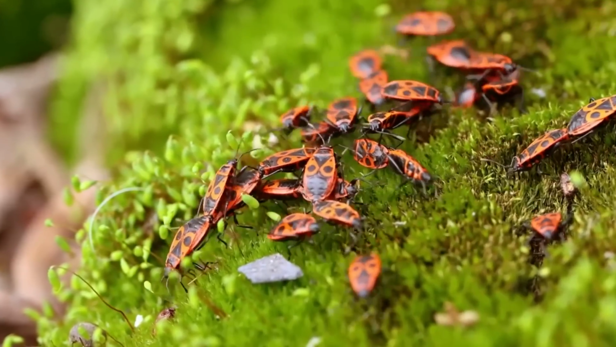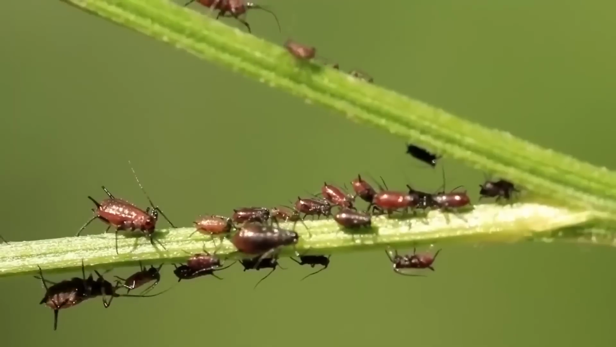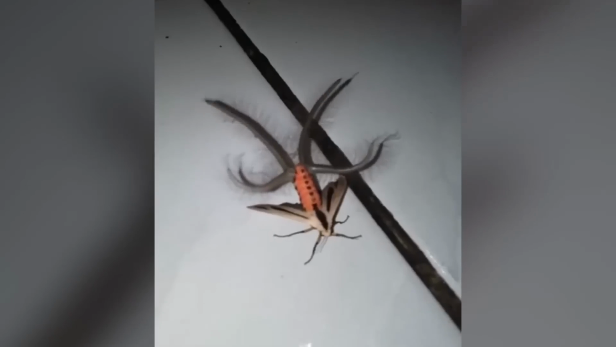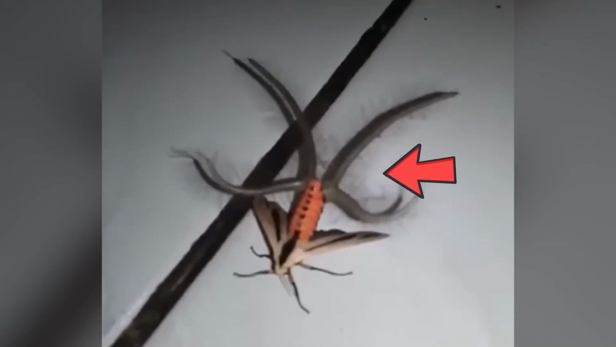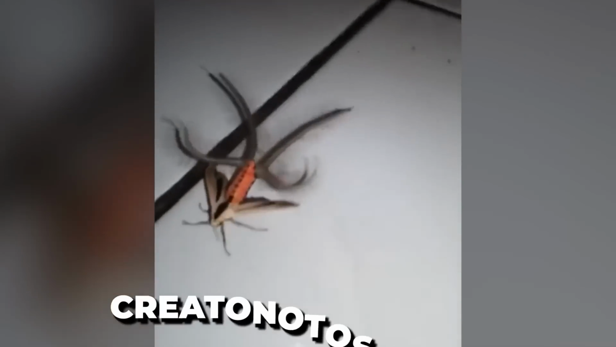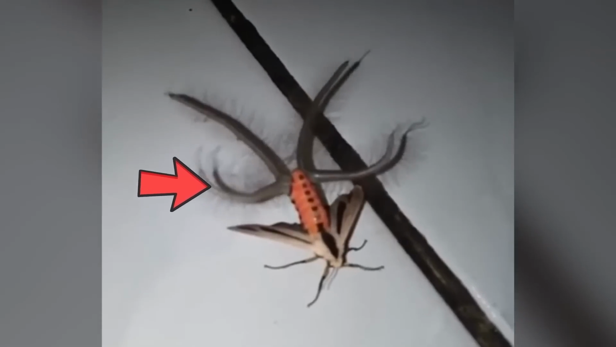Insects are creepy, and there's no denying that, but what if I tell you that these creatures are starting to get even creepier? Look at this one, for instance. When people saw it for the first time, they weren't just weirded out, but also confused, not knowing what kind of insect it was. But let me tell you, it's called Creatonittos gangus, and it's a kind of moth, usually called the monster moth, created by Satan himself.